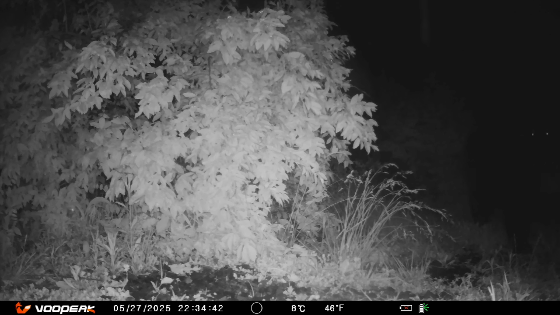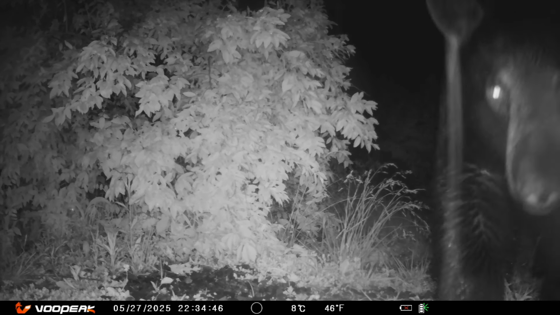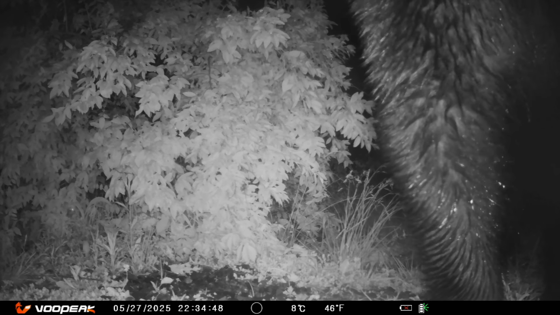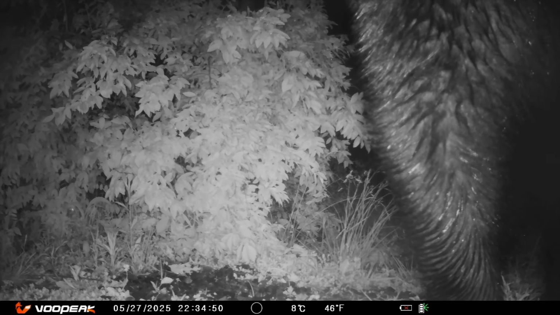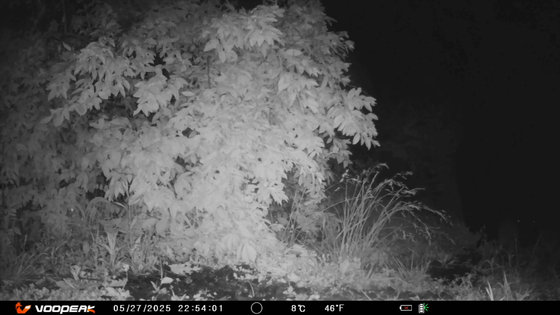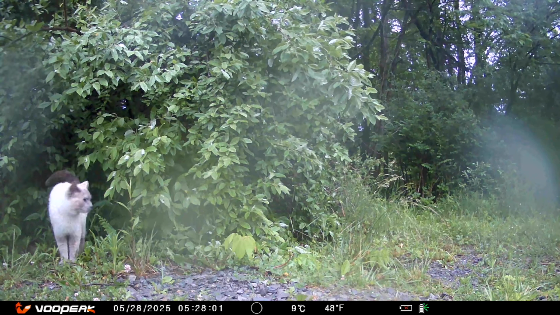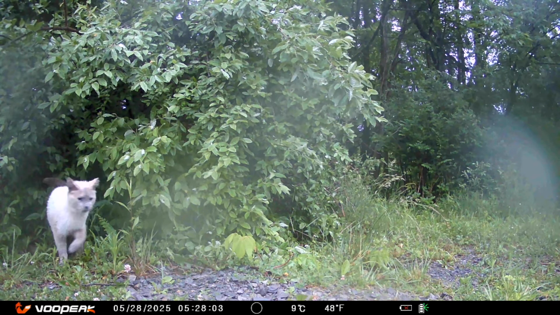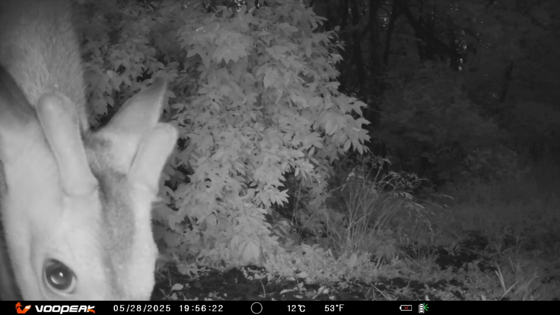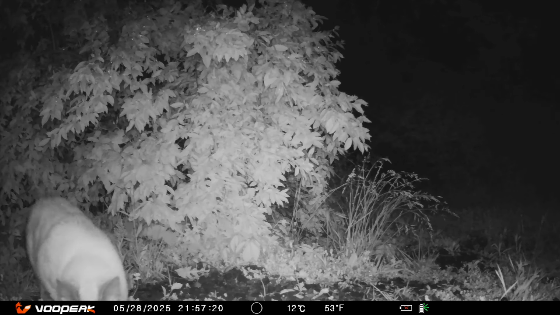On this rainy night, the eyes glowing in the distance caught my attention. At first I wondered what they belonged to, and then I realized it was the bear. And it happened again. 20 minutes later, I see the eyes. Then I see the bear. The cat makes its appearance too, spraying on the tree, then hanging around to see who might show up.